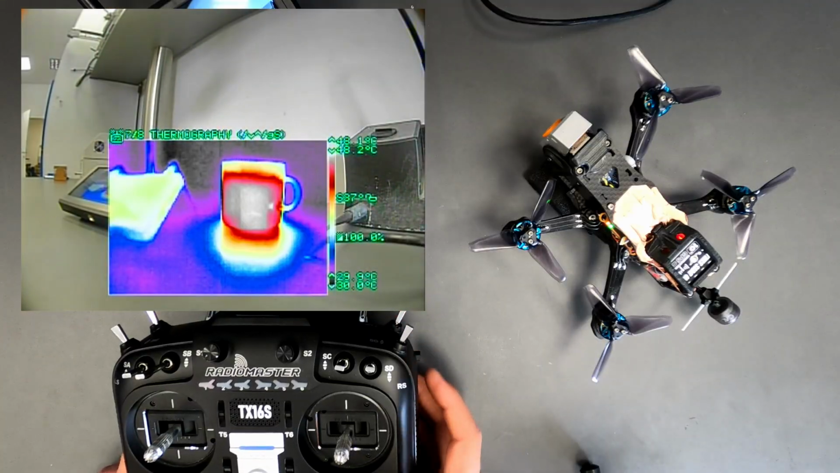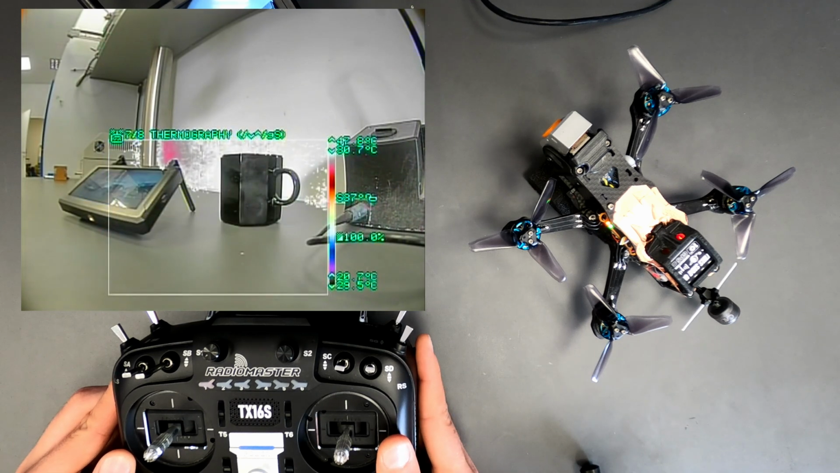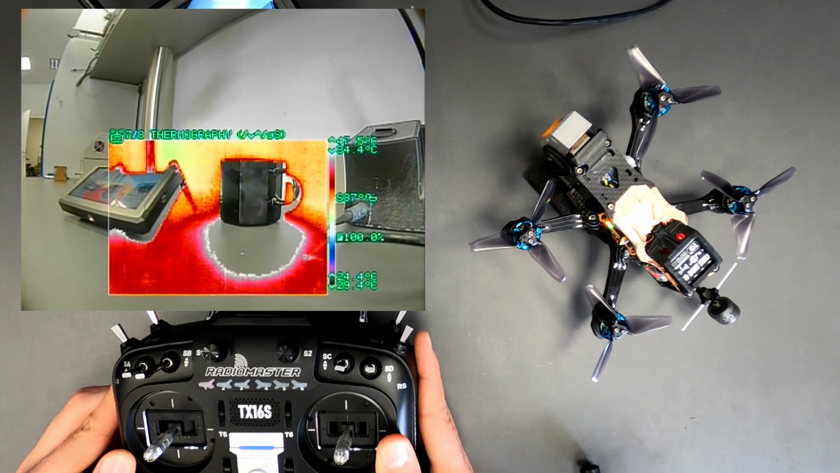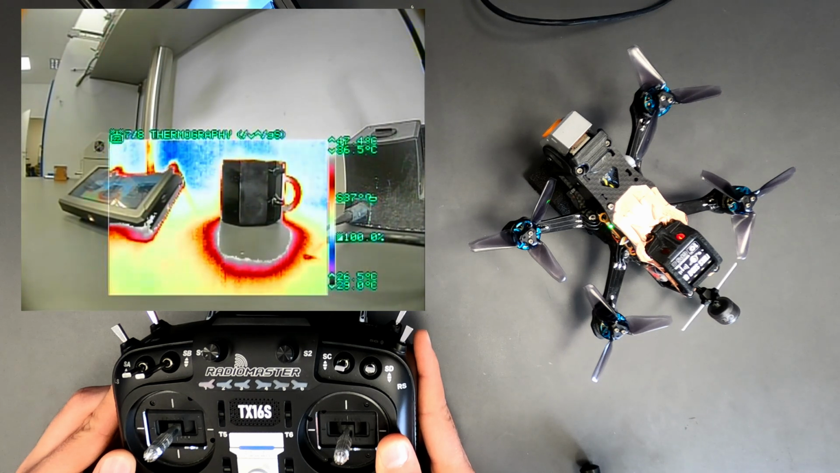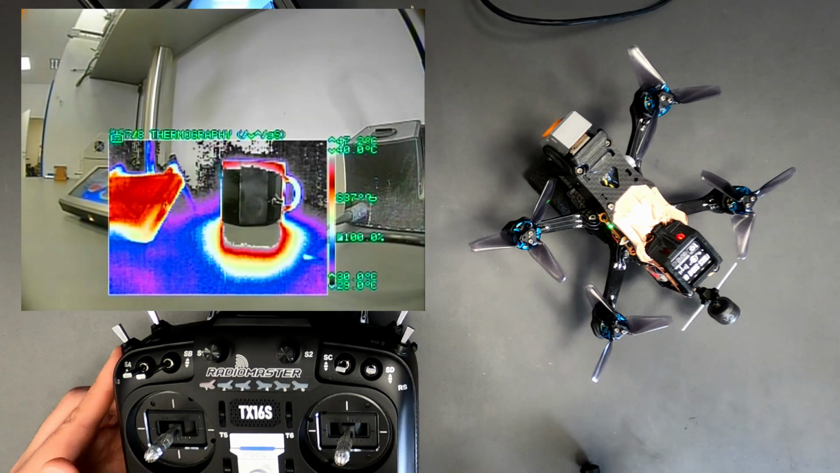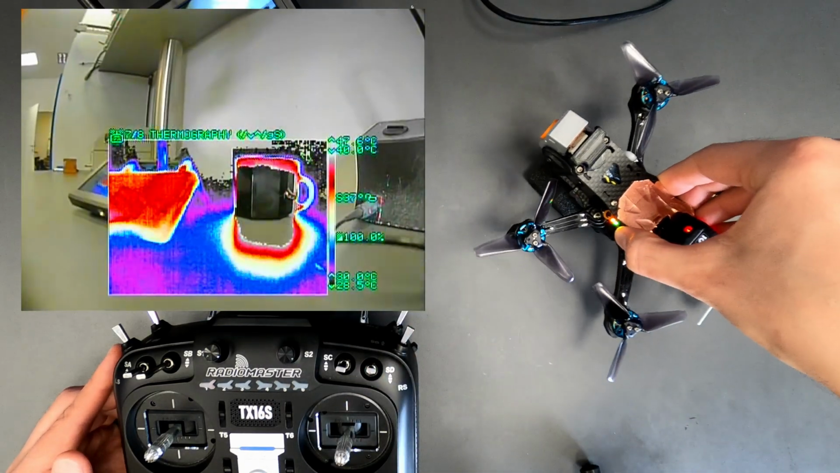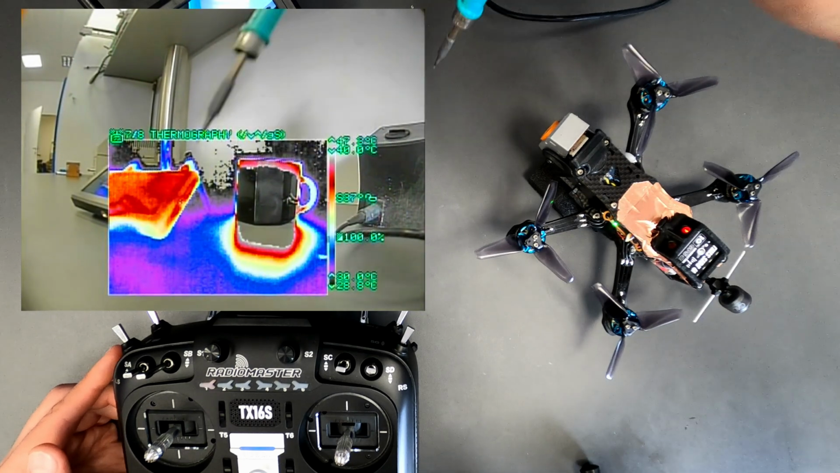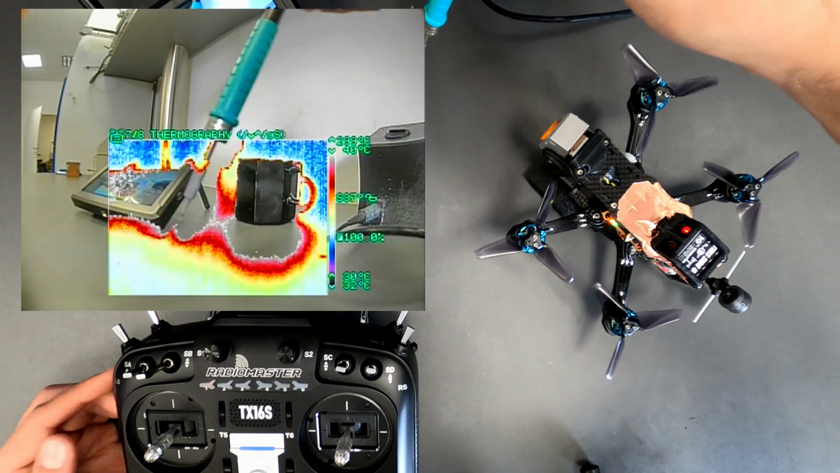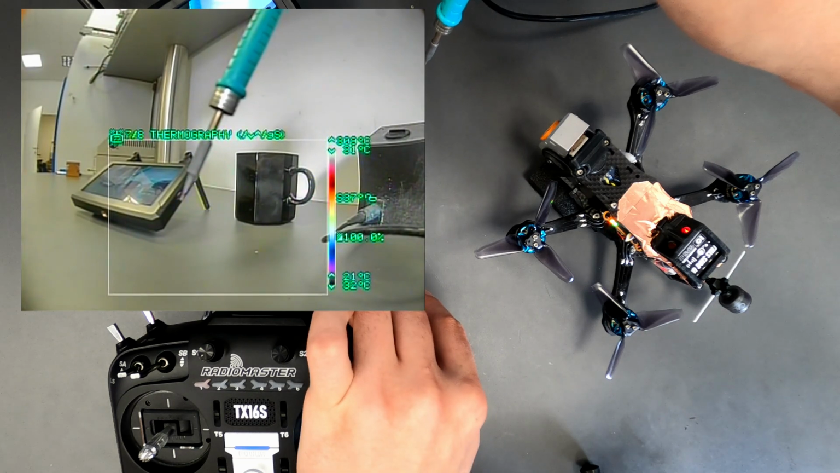In the next profile, a defined temperature range can be adjusted. This makes it easier to assign the colors to temperature. Only the areas that lie within the specified range are displayed. If you use fixed temperature ranges, the actual minimum and maximum temperatures are displayed. Image areas above and below this are hidden. Even with the soldering iron, the temperature range remains the same.